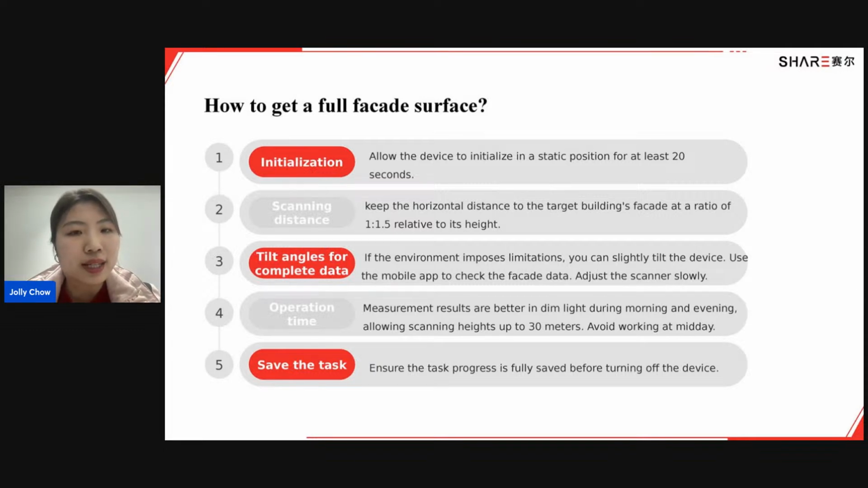Firstly, about initialization, put the device on a flat platform and in a static position. Wait for the initialization for at least 20 seconds. About the scanning distance, ensure a proper scanning distance.